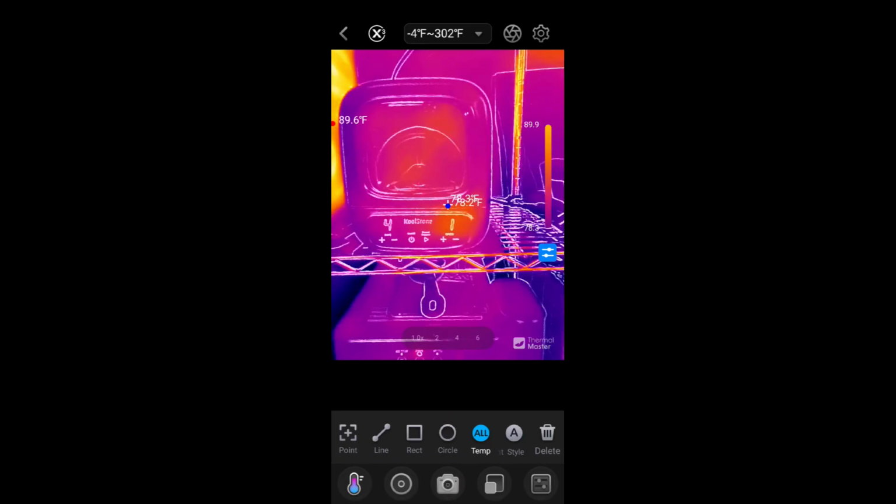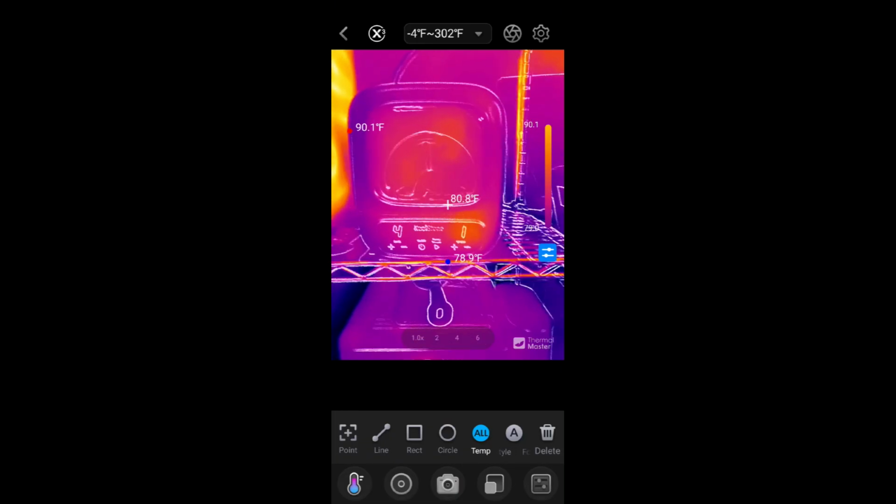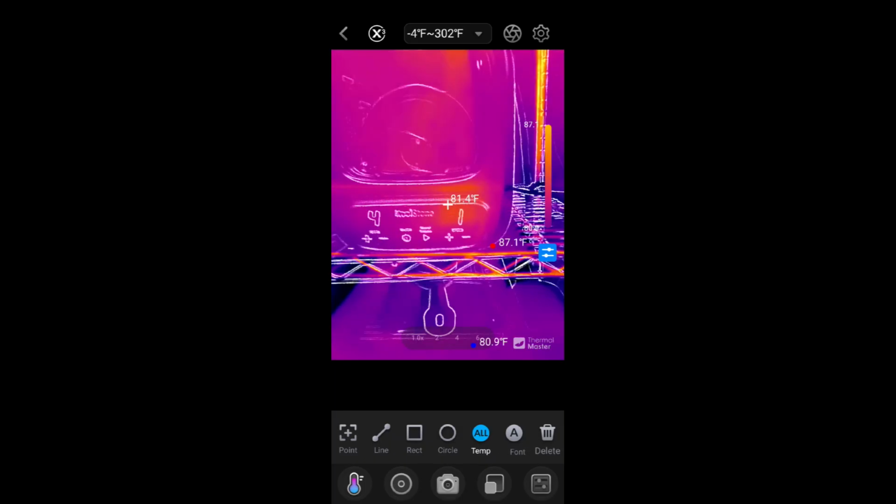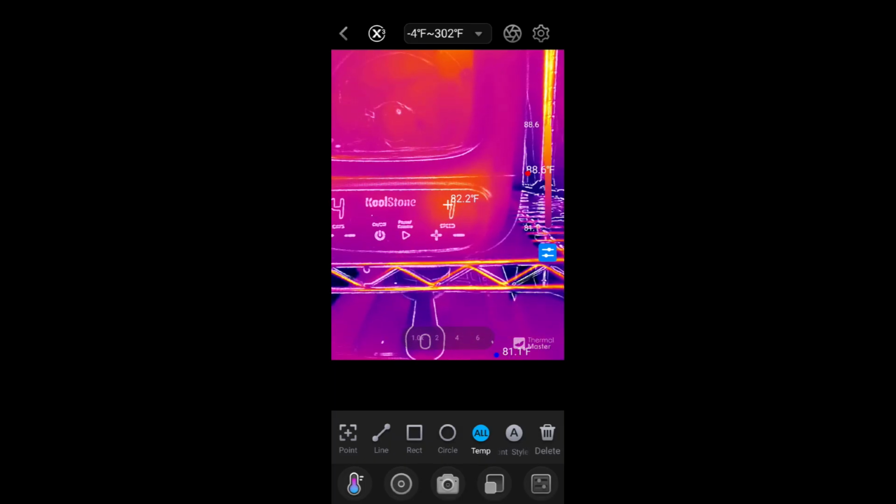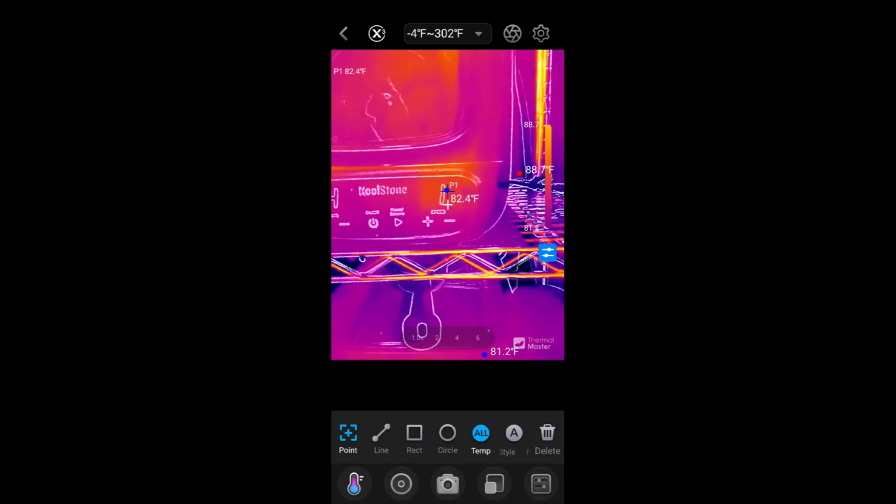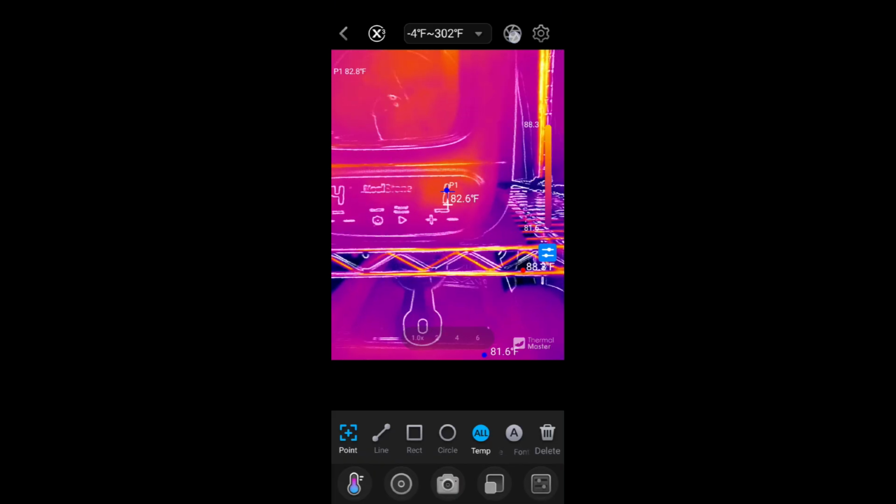I've got a rock tumbler that I'm using out here, and I can look at this rock tumbler and see there's heat down here. You can see that spot is heated up. And again, I can do the point. I can put it right on that spot. I can hit the calibration and see how hot that's running. So it's great for electronic devices.